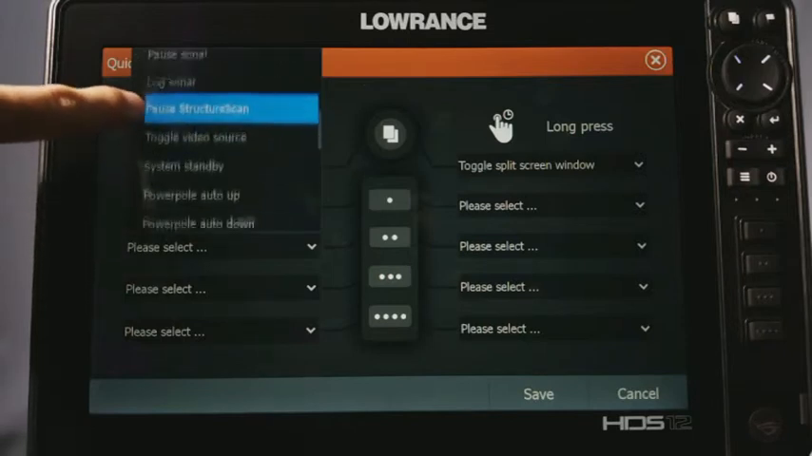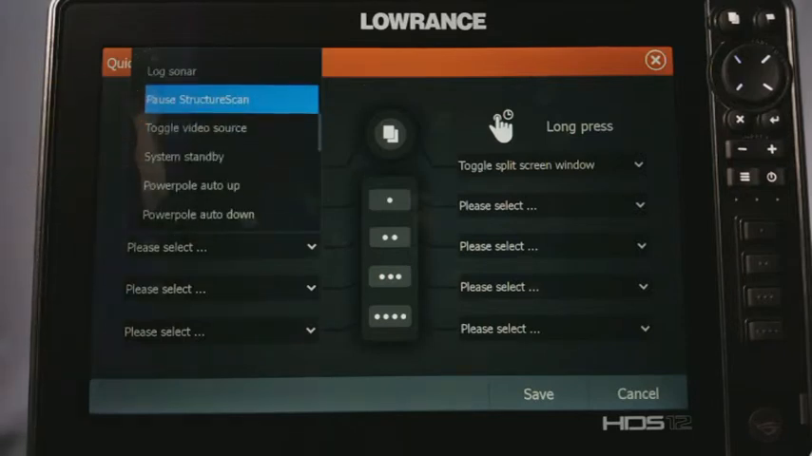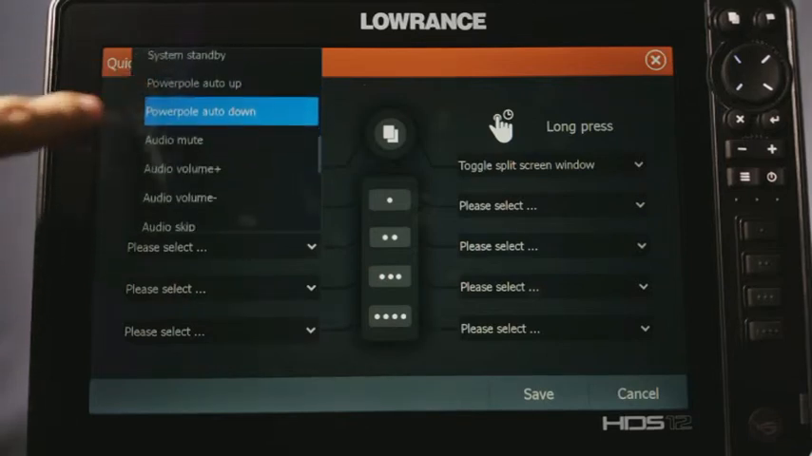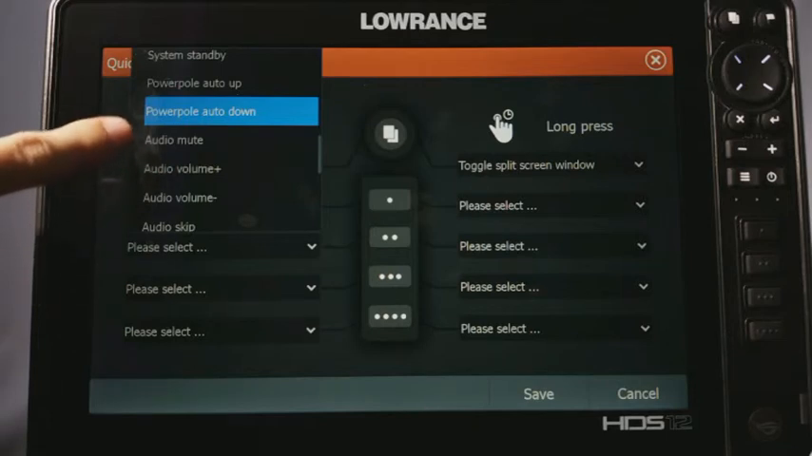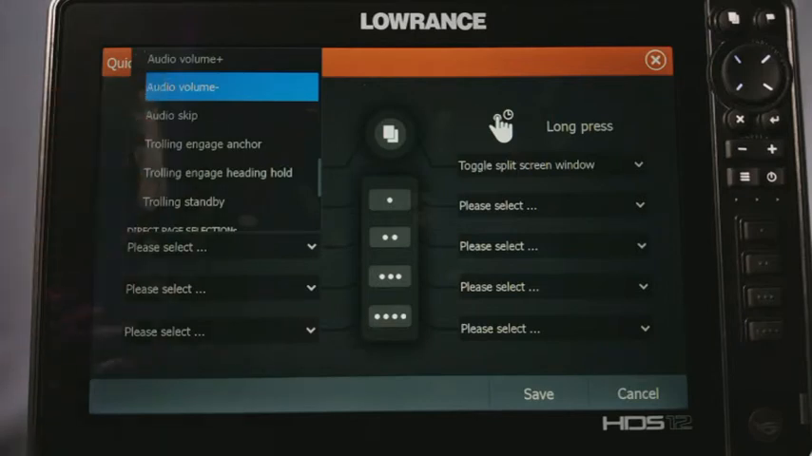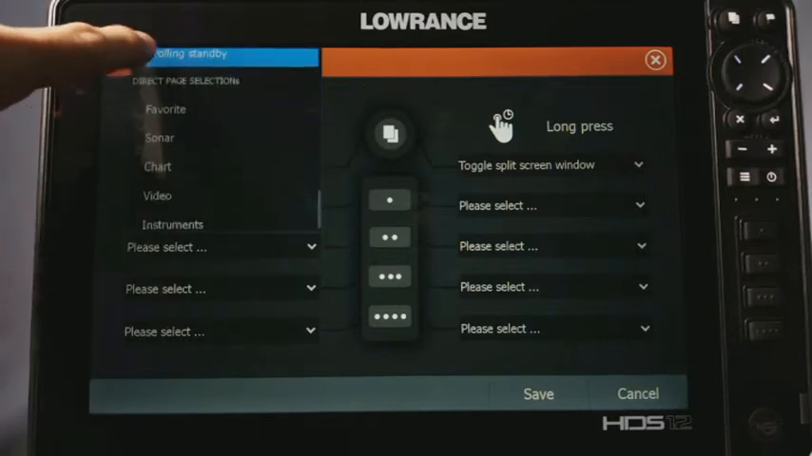You have your stop structure scan. Now you can toggle video source if you have like one of the cameras that hook into it. Now you also can set it into standby. You have your power pole, auto up and down. Then you have your audio settings. So you have like your mute, volume up, volume down, skip to another track. Or if you have like a trolling motor set up to it, like an XI5, you can engage the anchor, do like a heading lock, or just put it in a standby.